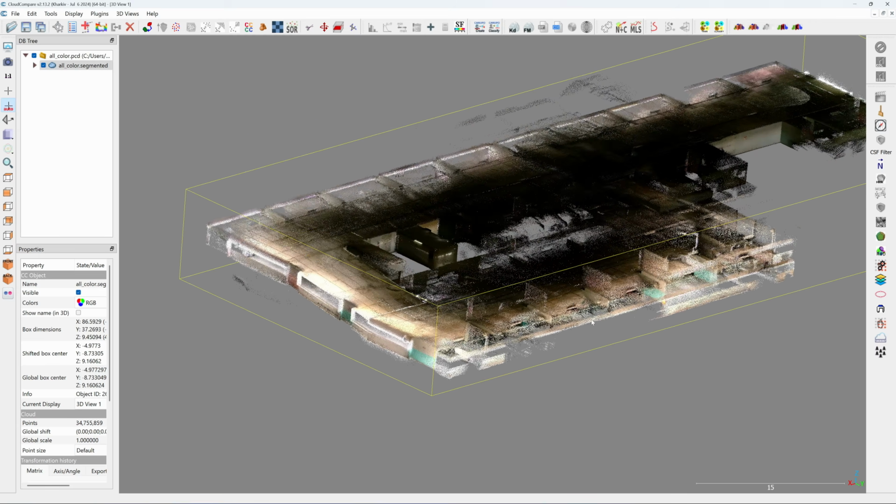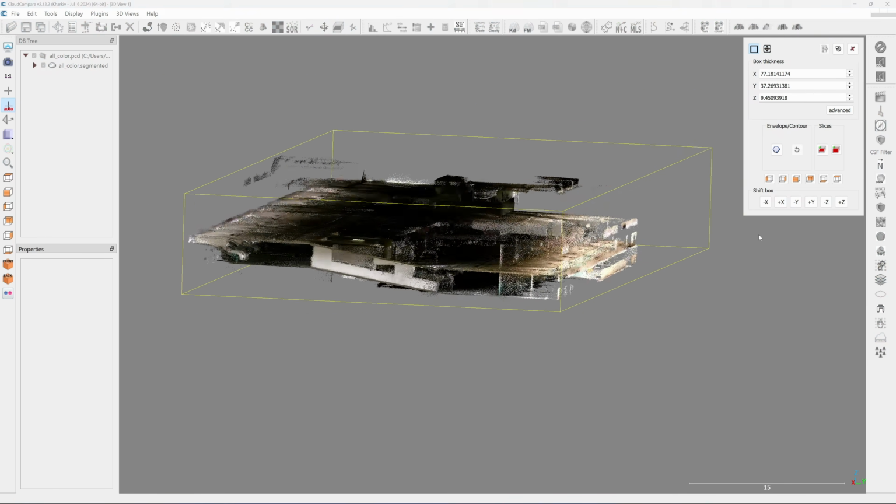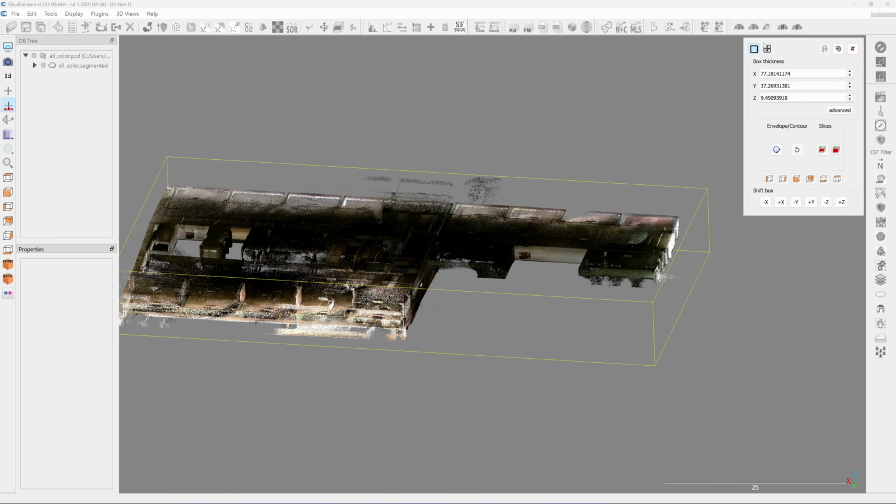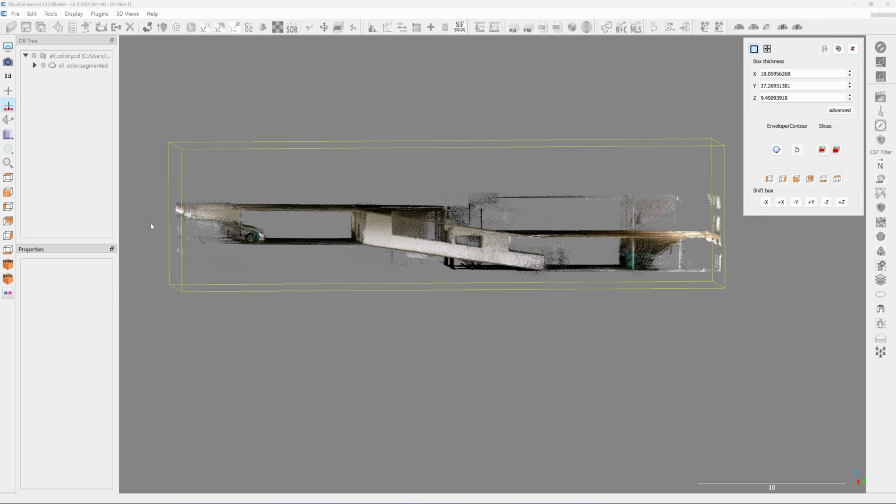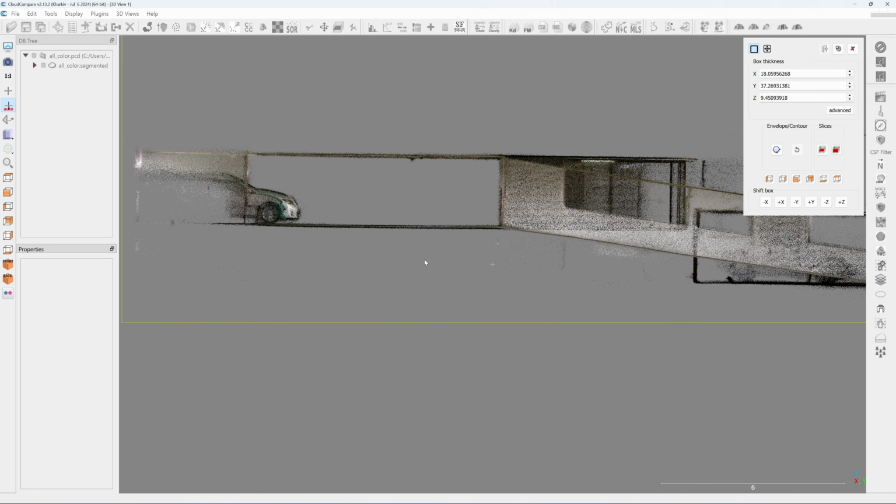So what you can do with the point cloud that you just made, you can do a section. See here, this is a section of your point cloud, and you can see that this is the parking lot. I can make it thinner. You can section this, and you can see the parking lot and the floor to floor level. You can see everything here with the color, even the color of the car.